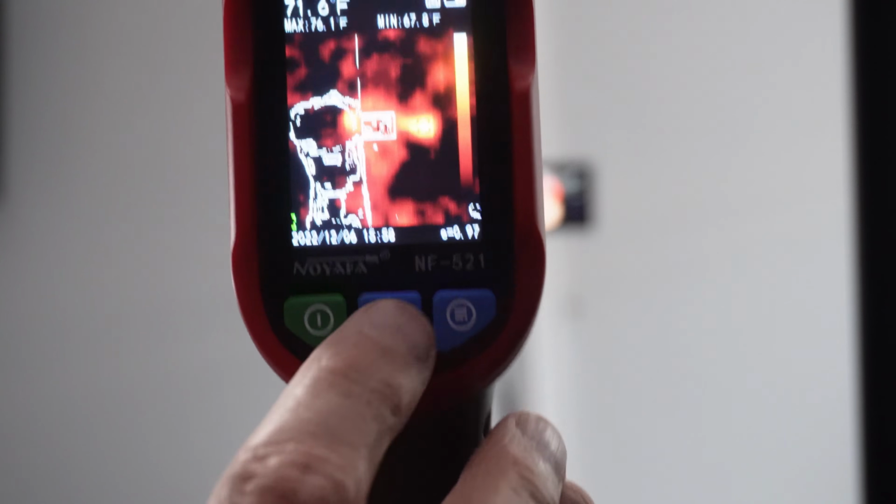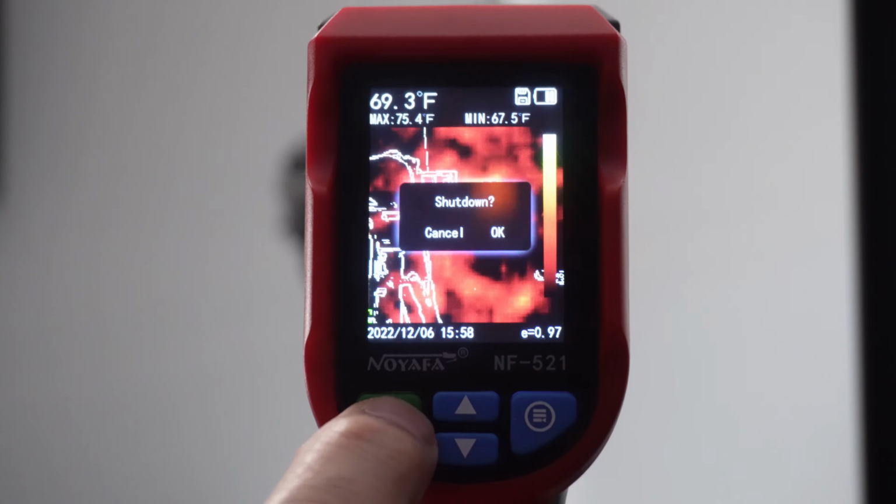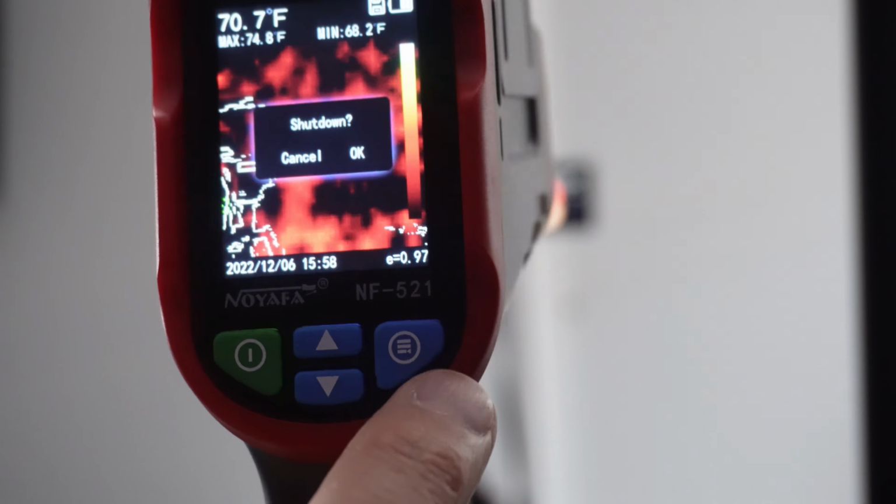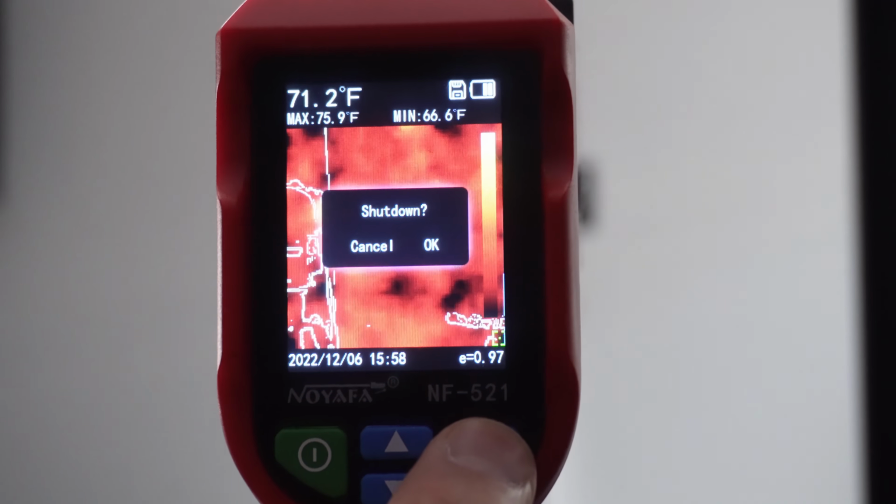To turn it off, I just hold down the little green button again. And when you see a little menu come up with two choices, that means that the left button, the green one in this case, will cancel it. The right button, the blue one, will actually activate what it says, okay, in this case, turning it off.